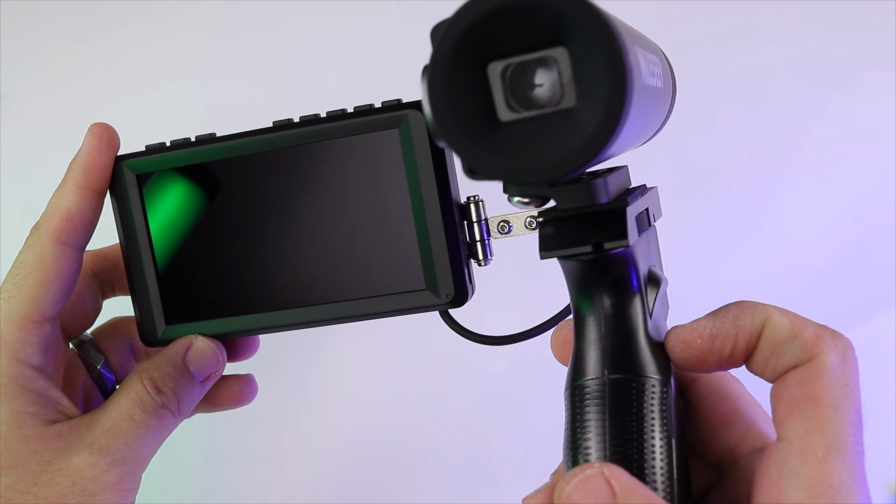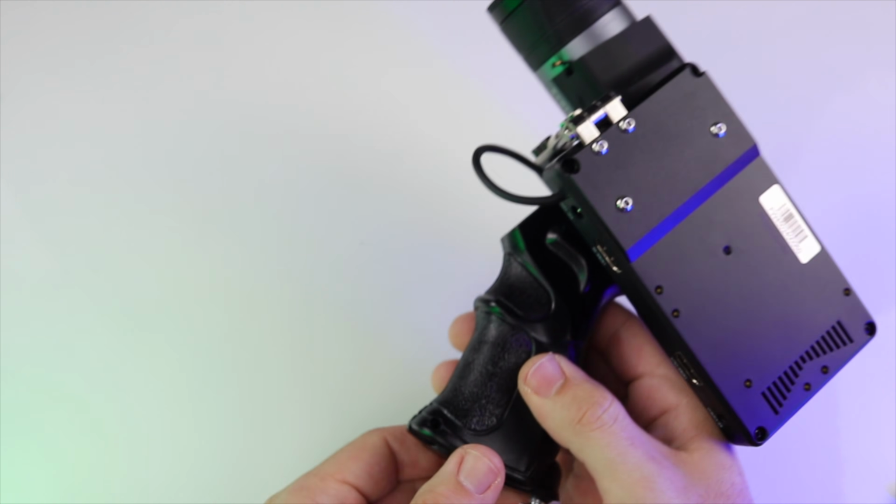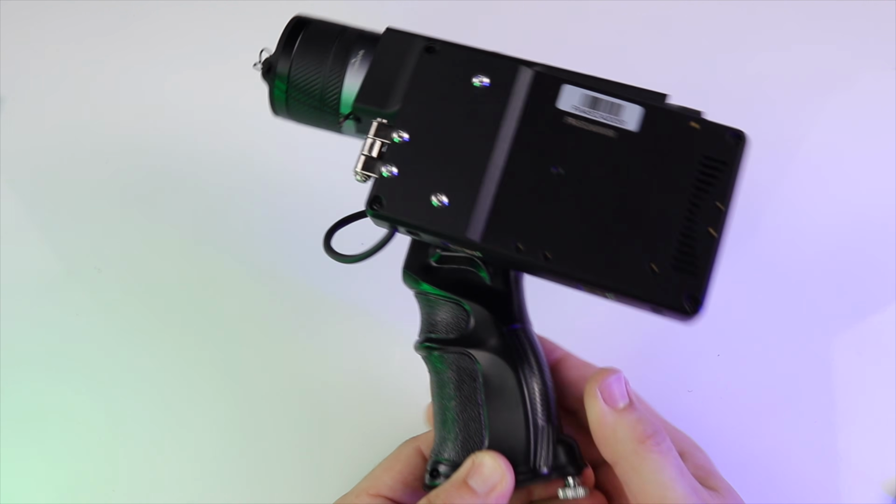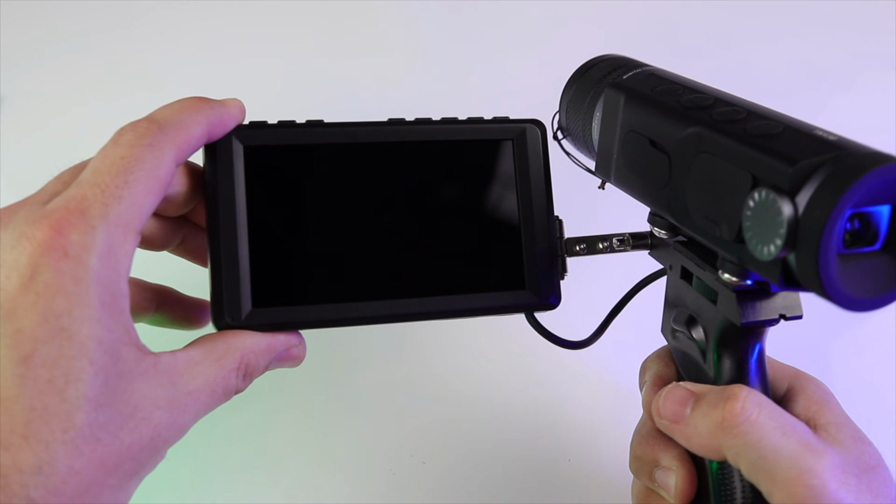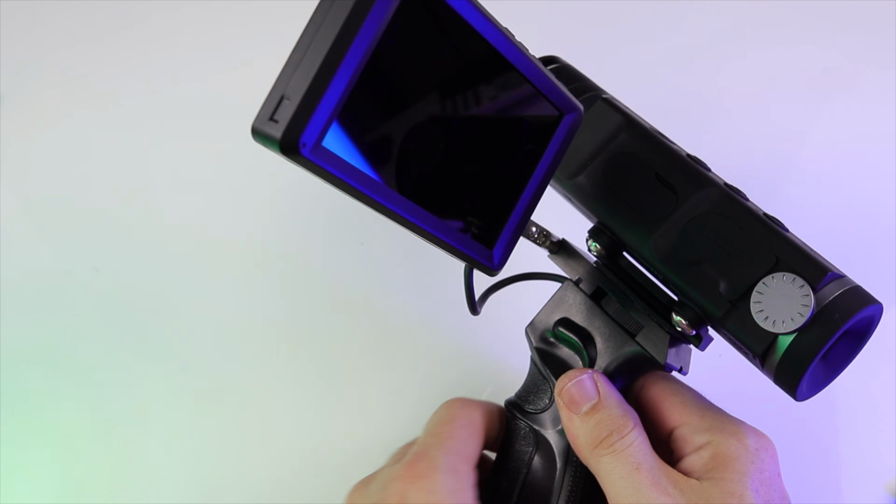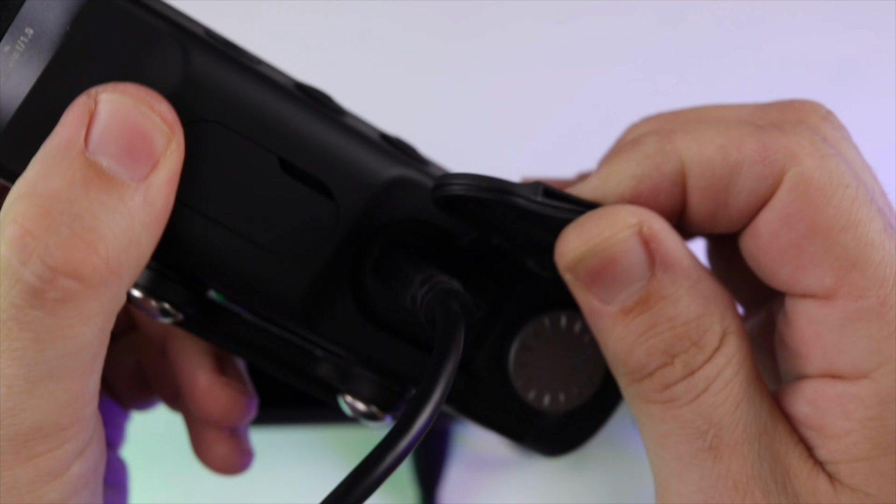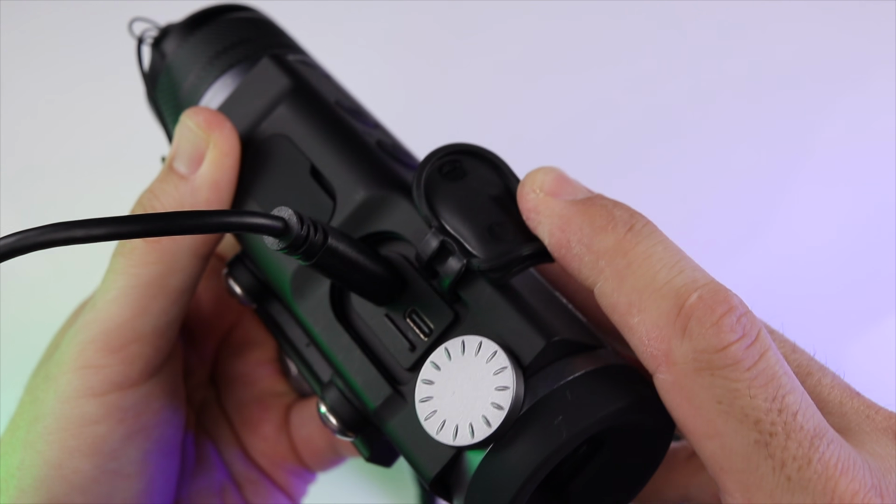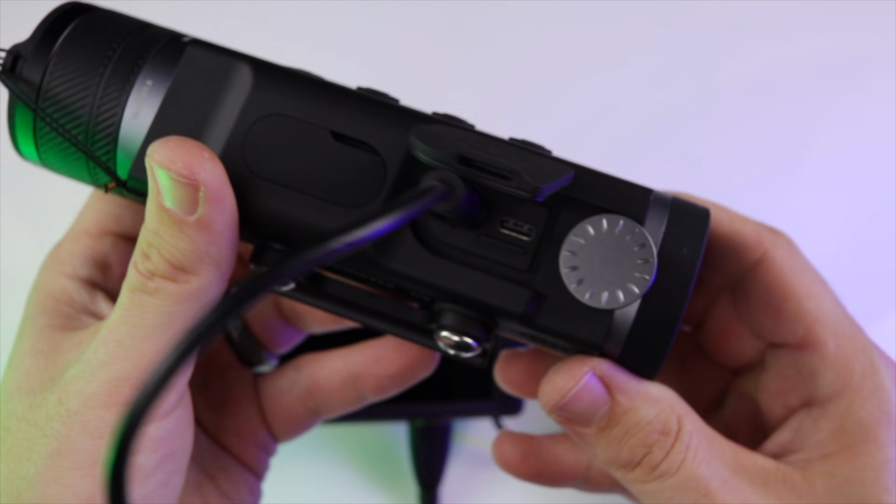And pairing the TNV30 with the external screen is an excellent combination for not only holding the device with the pistol-style grip, but also allows you to tilt and rotate the screen, which allows you to view various angles without being limited to keeping the monocular at eye level. And it's important to note that in order to use the external screen, the HDMI cable must be used, so you will have to keep the dust cover open, which means you would not want to use this setup in rain or snow, as your ports will then be exposed to the elements.